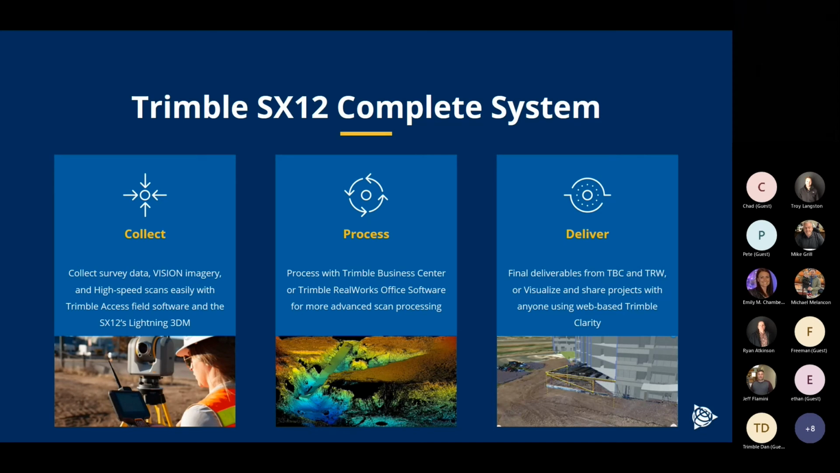Really, that's the portion of the collect, which is going to be the sensor as well as the field software, which really gives you the capability to easily collect data in a survey type workflow, as well as to generate some deliverables in the field, to do some quality control in the field, to be able to really assess the quality and the level of coverage that you have, so that the idea is that it minimizes rework that you would have to do by being able to see what you have in the field real time.